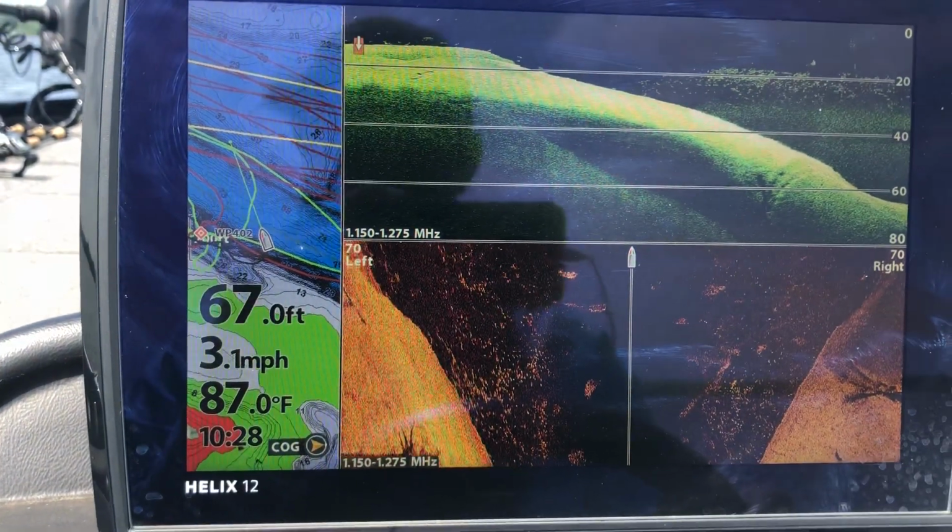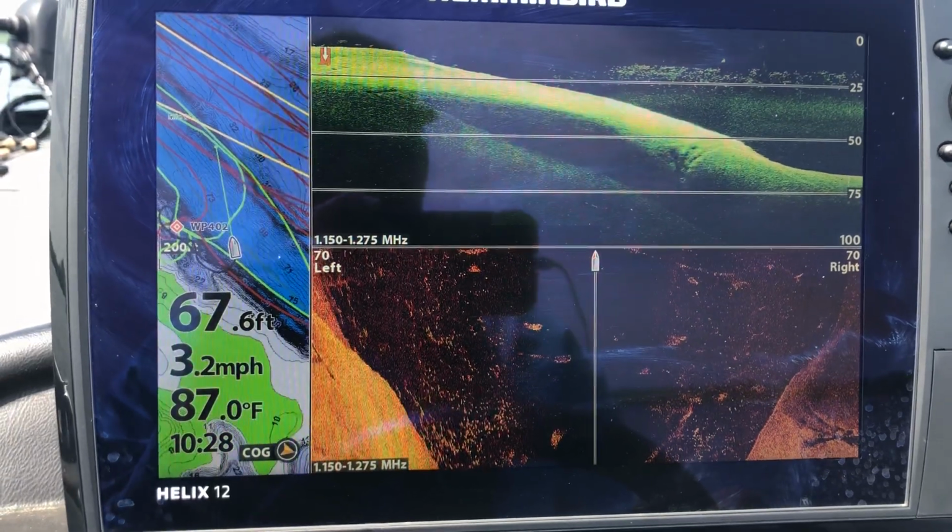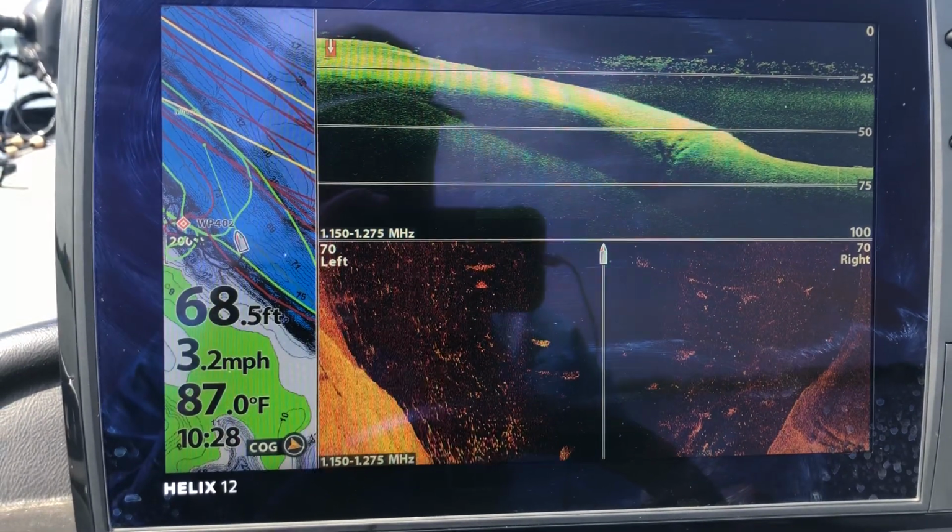So find the bait, find the thermocline. The bait will be right above the thermocline. Find the structure and some cover off in that depth elevation, and that should get you started.